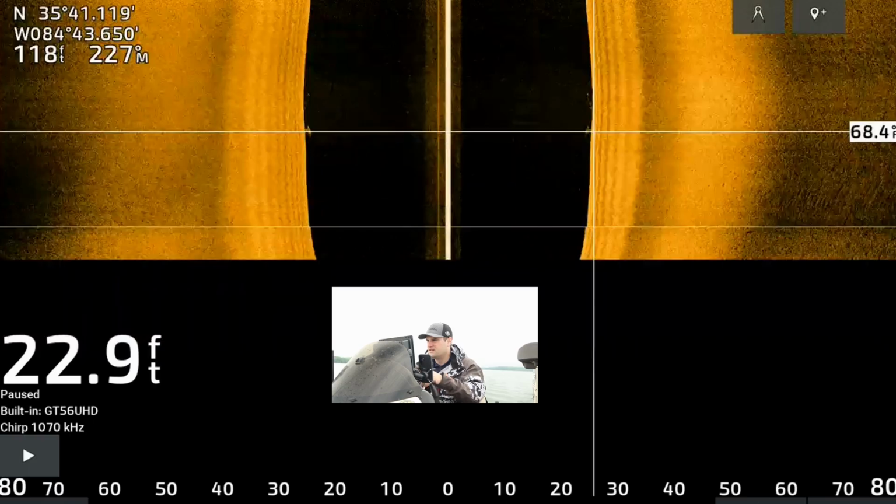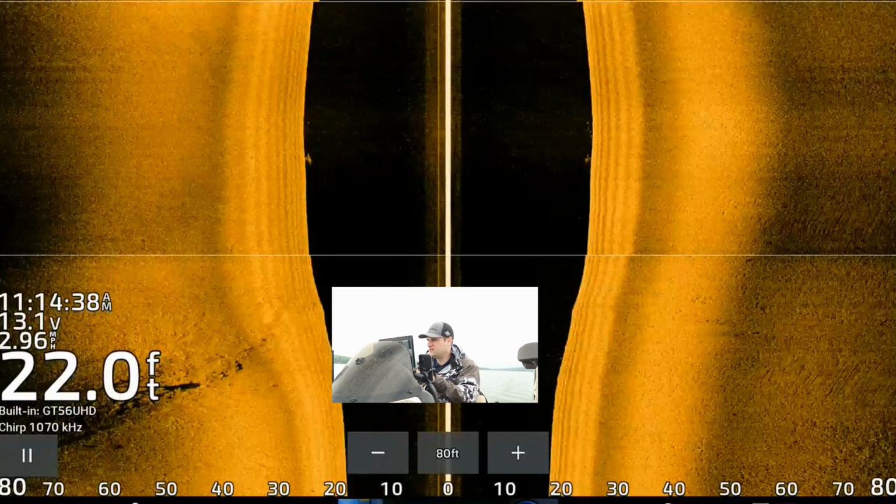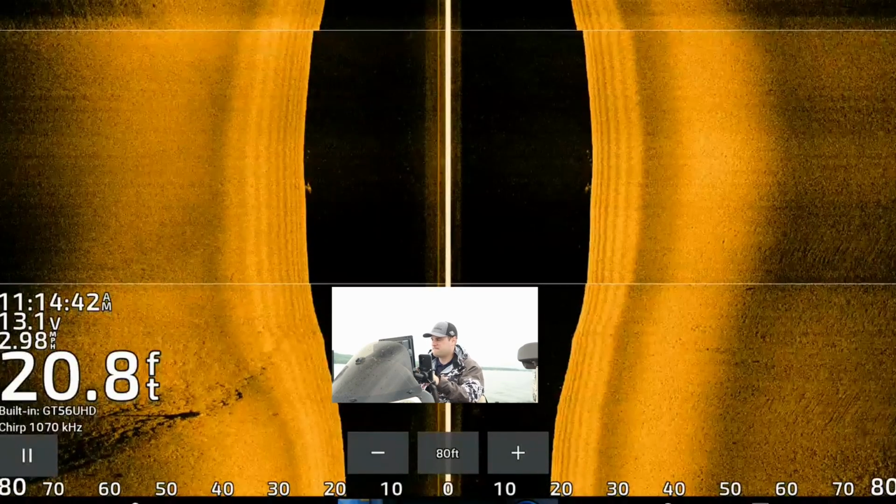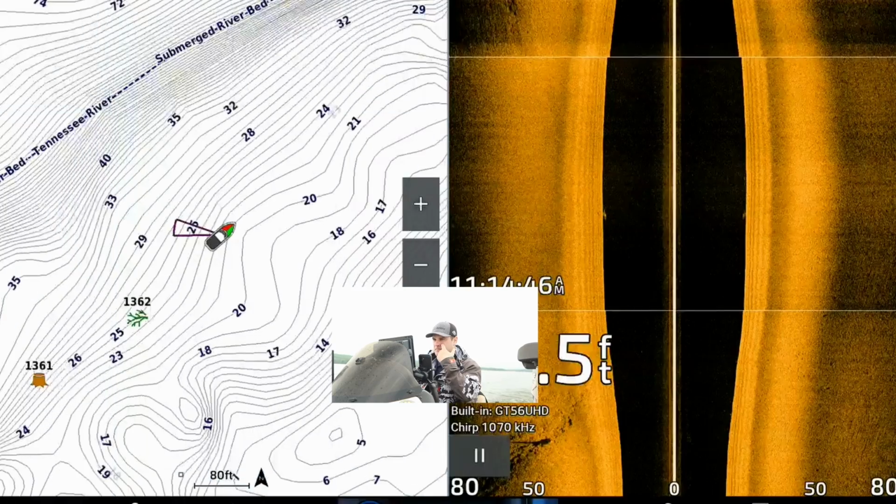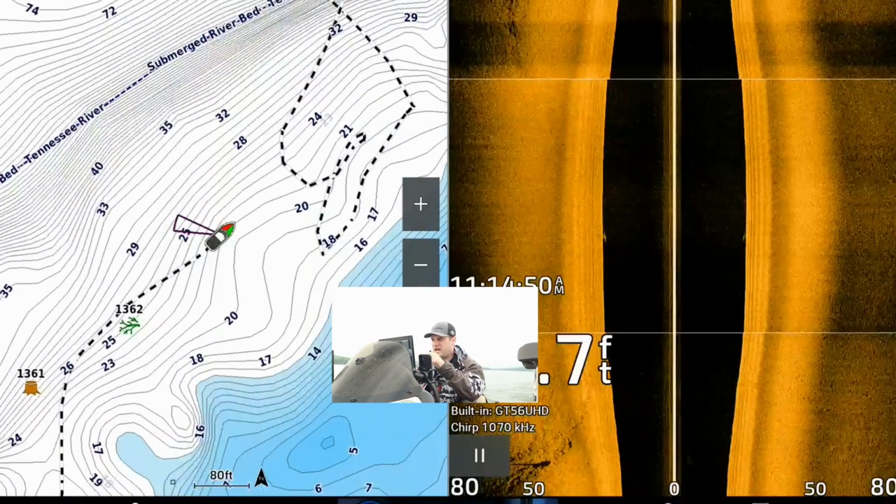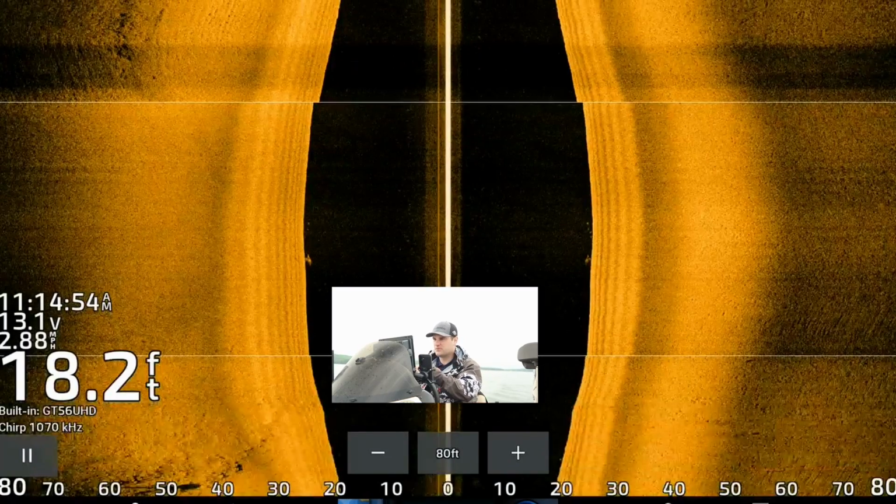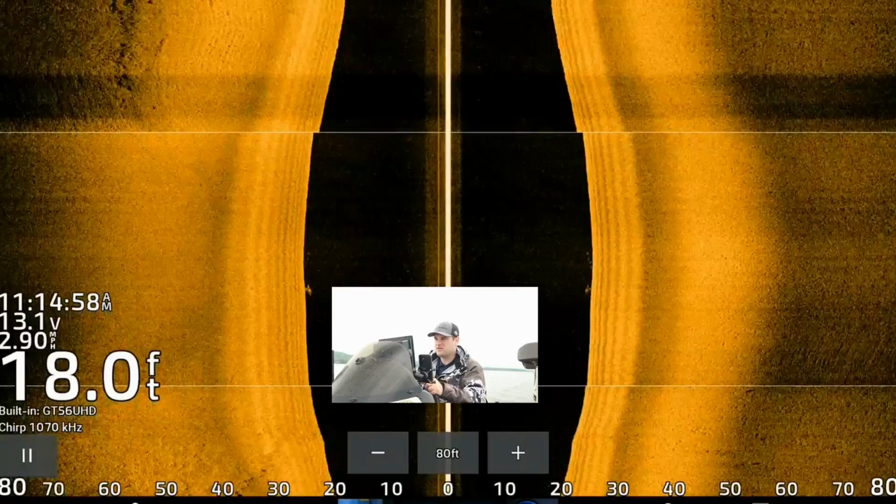And then we are almost back to where we started, idling around. So this is where I originally came off plane and we started the video. So I'm going to circle back if I don't see anything here in the next 50 yards. We'll circle back and start fishing some of these spots. See maybe if there's some bigger fish on them.